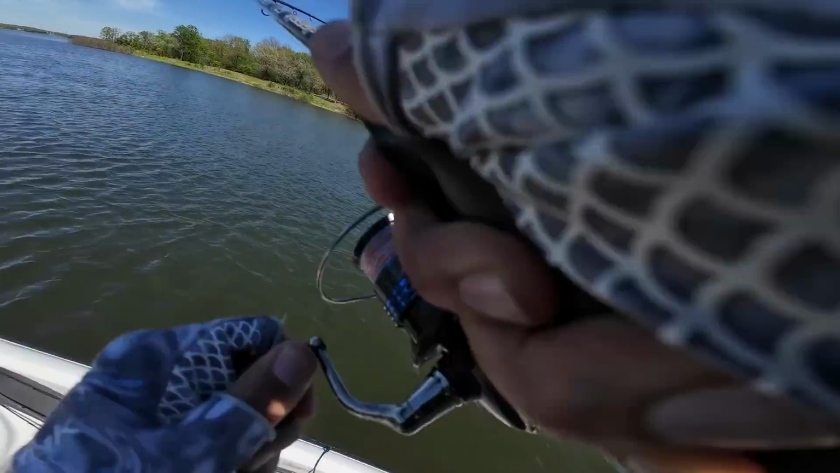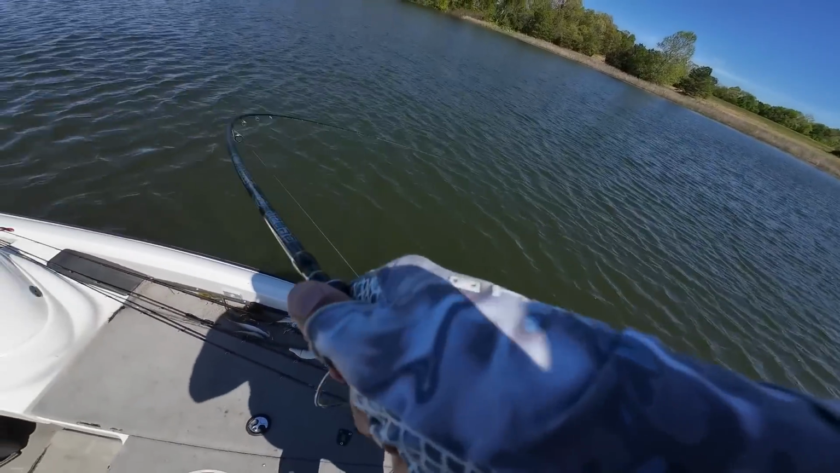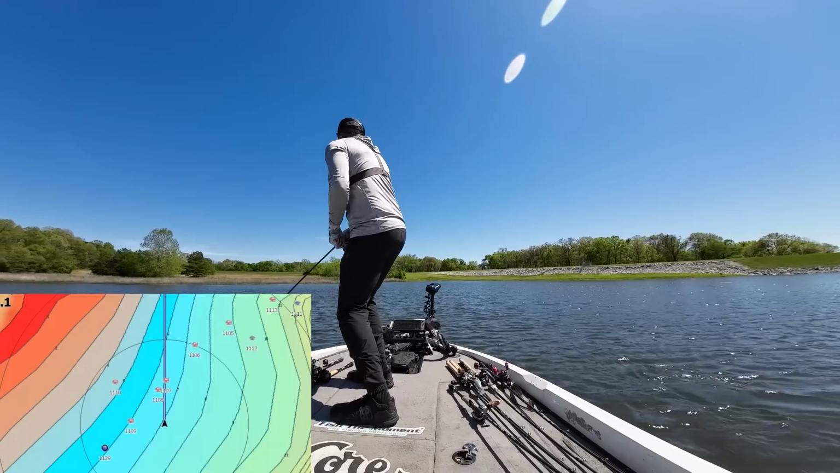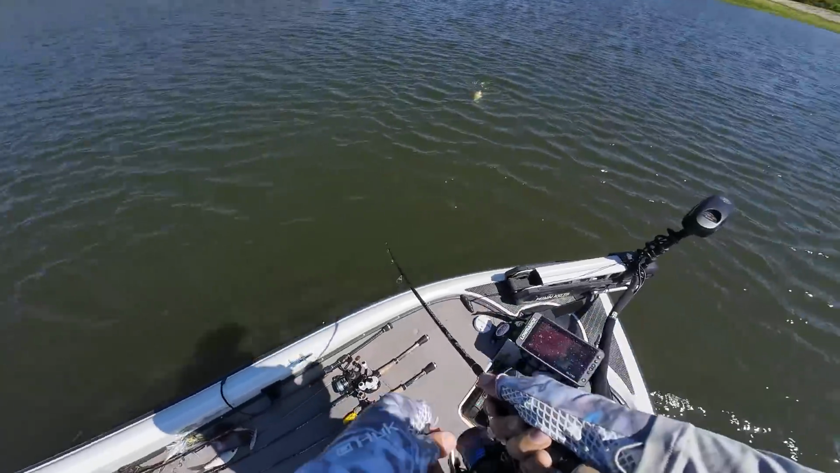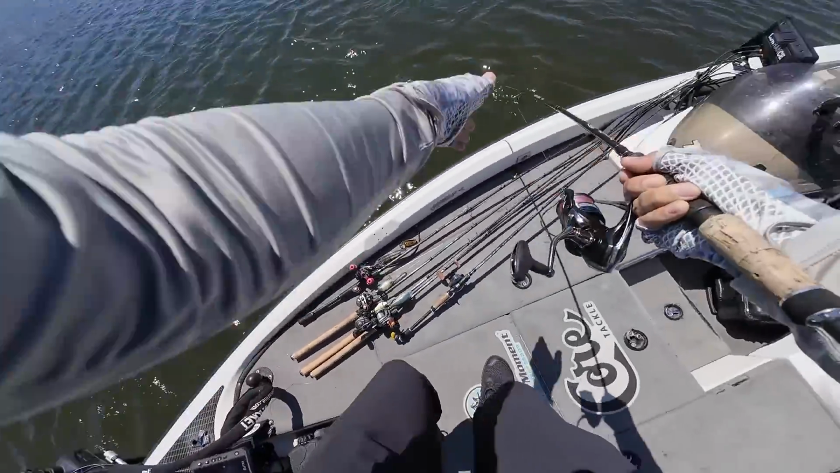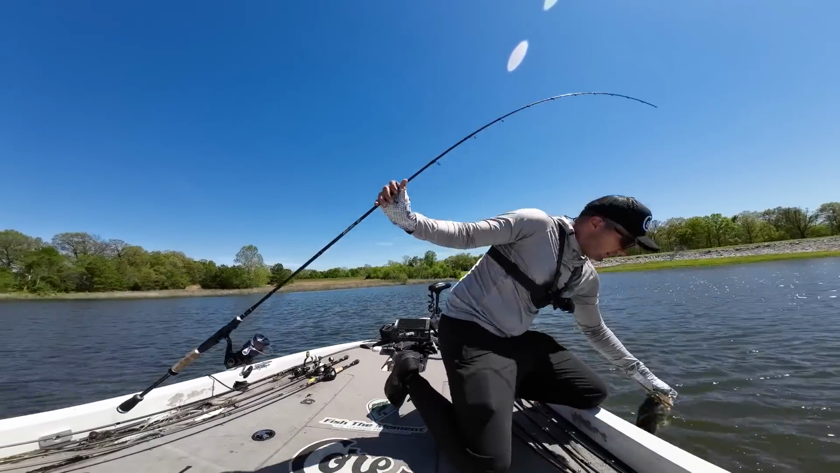Got him. There we go. Another good one here. Man, took another 15 minutes of firing this thing out there, but got another one. Pretty close to the last waypoint, just working down this group of fish. They're just kind of spread out here, but another nice one, guys. Golly. That weedless wacky shot is the way to get them, for sure. Get on up here, fish.